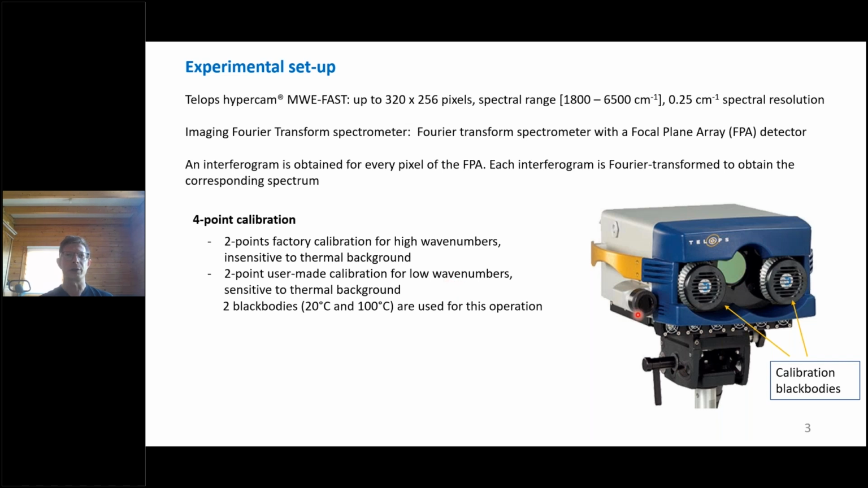So the instrument is equipped with two black bodies, a cold black body at a temperature usually of 20 degrees, and a hot black body at a temperature near 100 degrees Celsius. And the entire calibration procedure is handled by a dedicated Telops software, which is named We Will Calibrate.